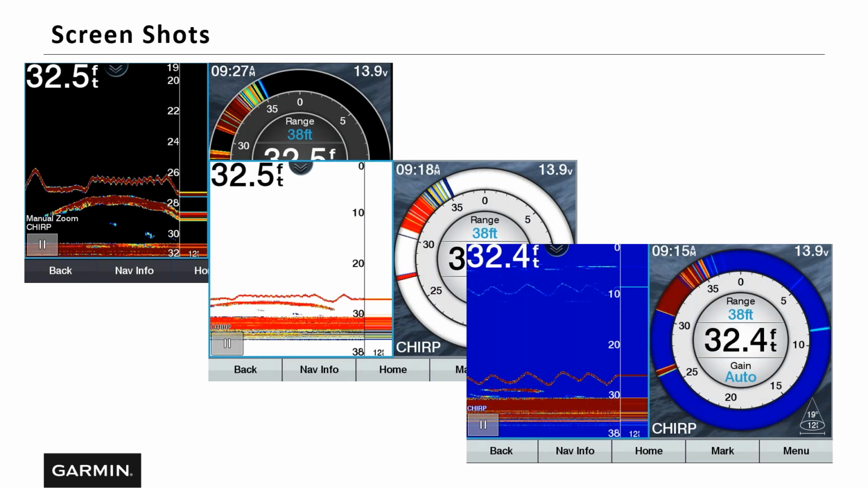Yeah, for sure. In fact, that whole flasher screen is great. Those are actually buttons. It is a touch screen, but if you click on range, you can change your range. You click on your gain, you can change your gain.